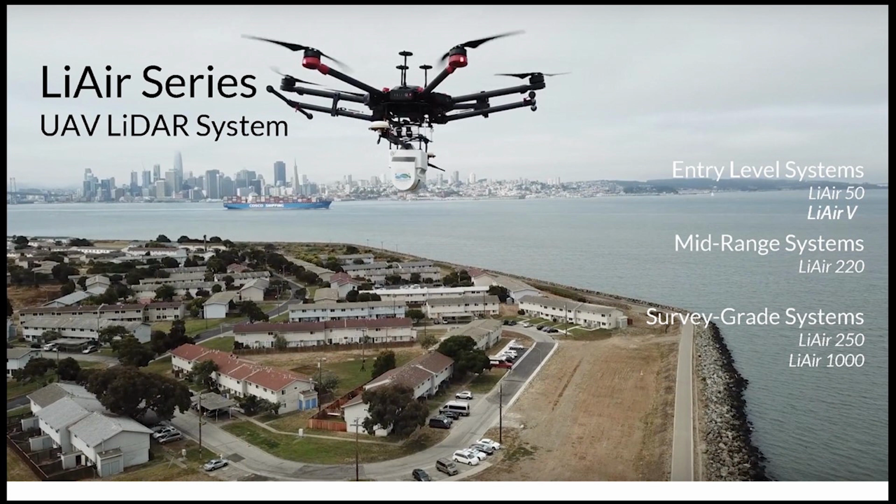It also has the ability to scan at larger angles from nadir, which is the center line underneath the platform as it moves forward during data collection. In this way, it can do some side scanning, and that's one of the benefits of our mid-range LiAir 220 systems. And then finally, you get to the high-end systems that we work with, and these are all going to feature Riegl sensors. That's going to be our LiAir 250, which has the miniVUX-1, as well as the LiAir 1000, which has the VUX-1 sensor on it.